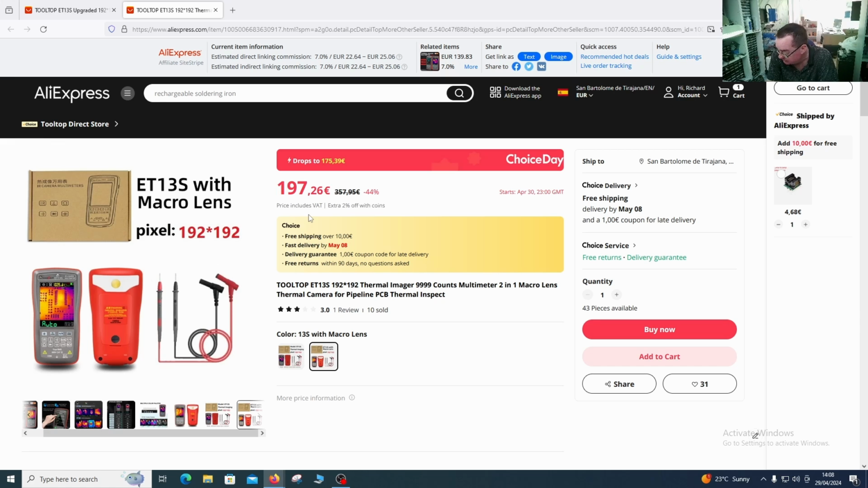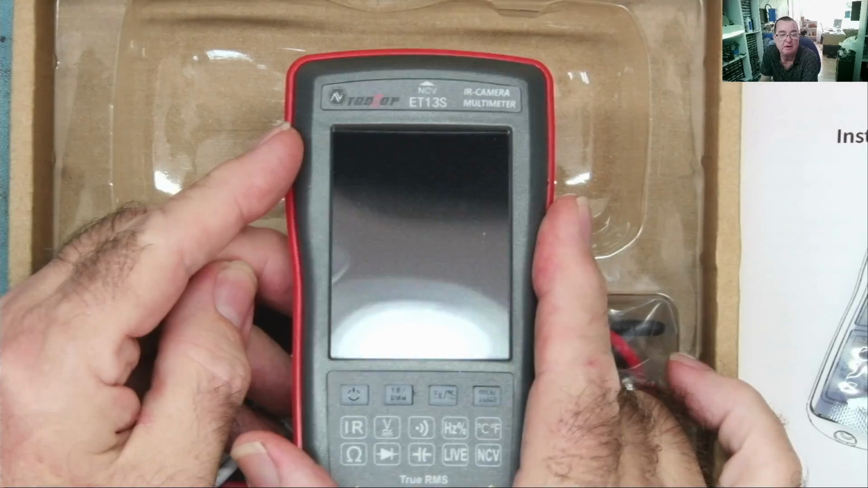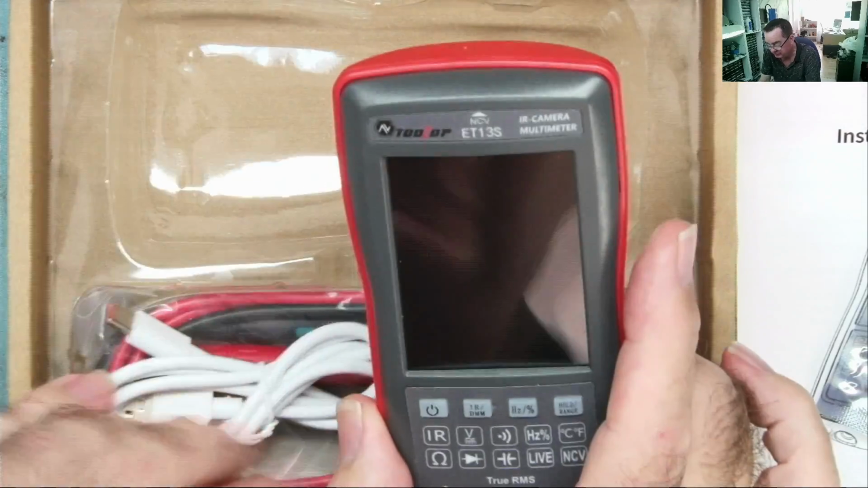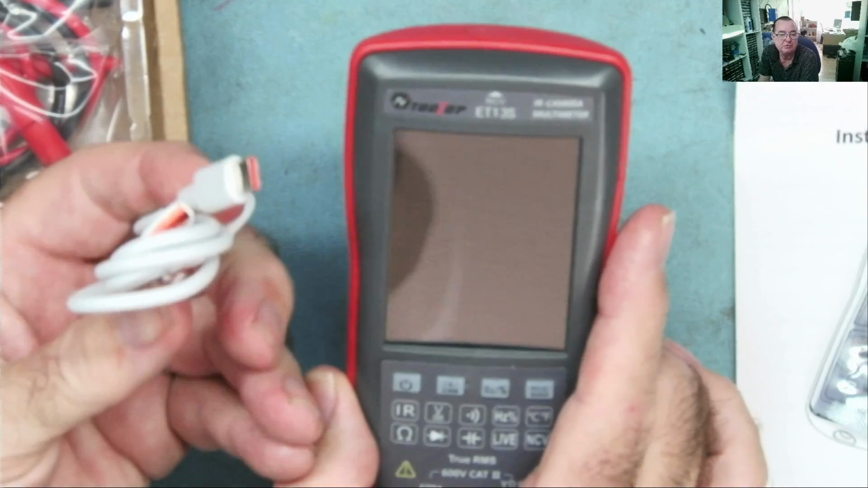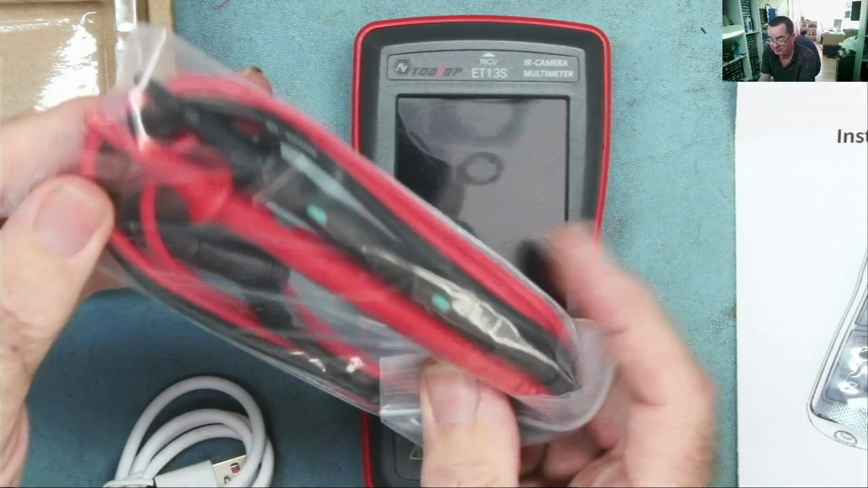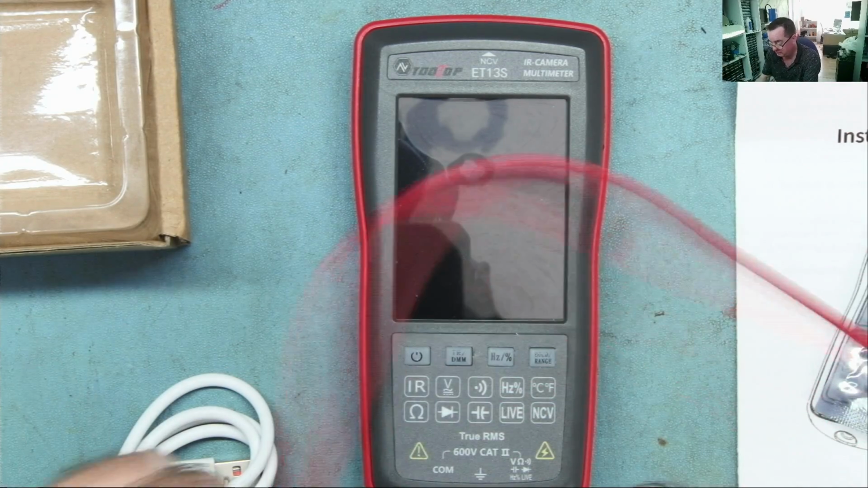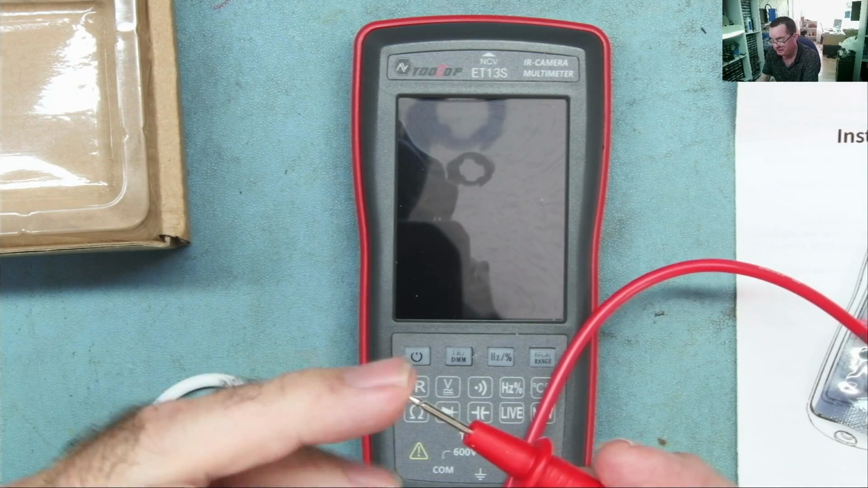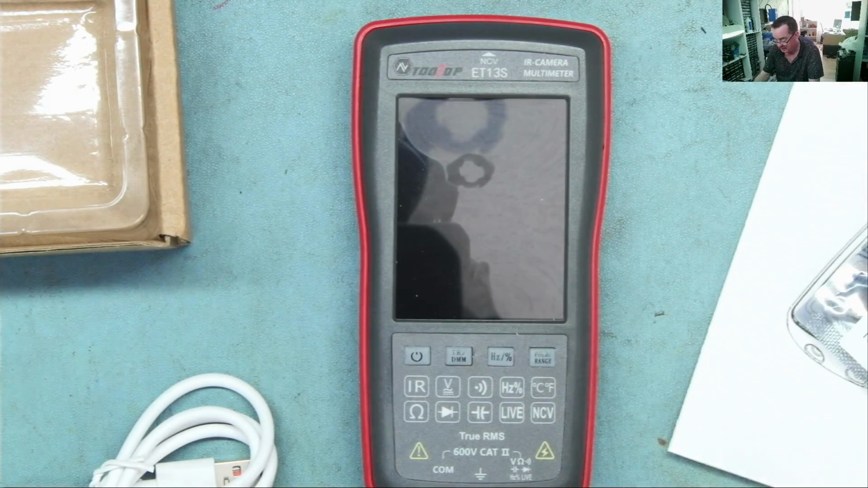If they've implemented this well, a decent multimeter with the thermal camera, this could be very interesting, I think. First thing I'll notice, this has quite a reflective screen. Yeah, I have some very bright overhead lighting, so we'll see how well that works. It comes with a pretty much now ubiquitous USB charging lead, USB-C, okay. It comes with some, let's have a look at them, fairly standard multimeter leads. Not the needle sharp ones I prefer, but I think most people who buy multimeters end up using their own types of lead.